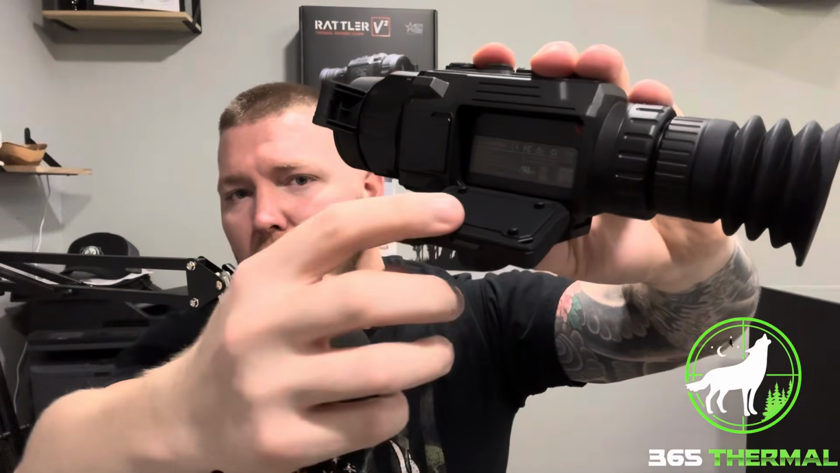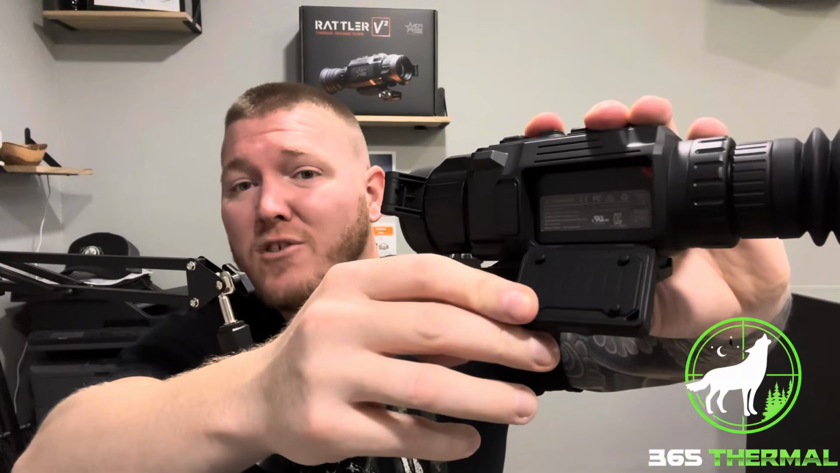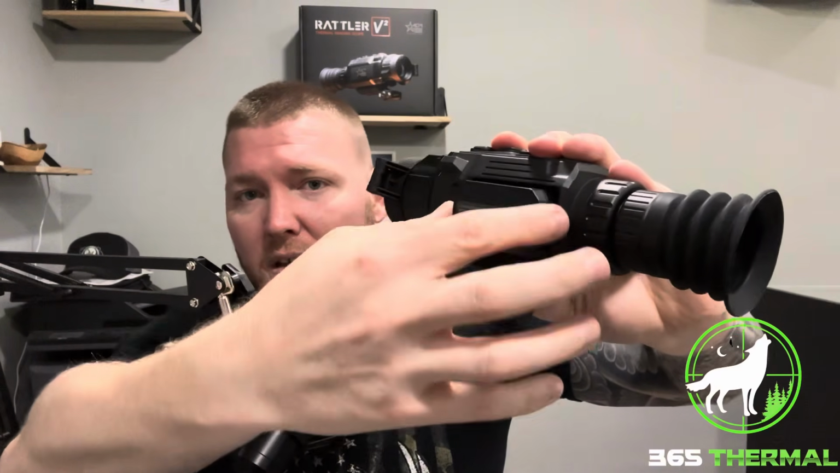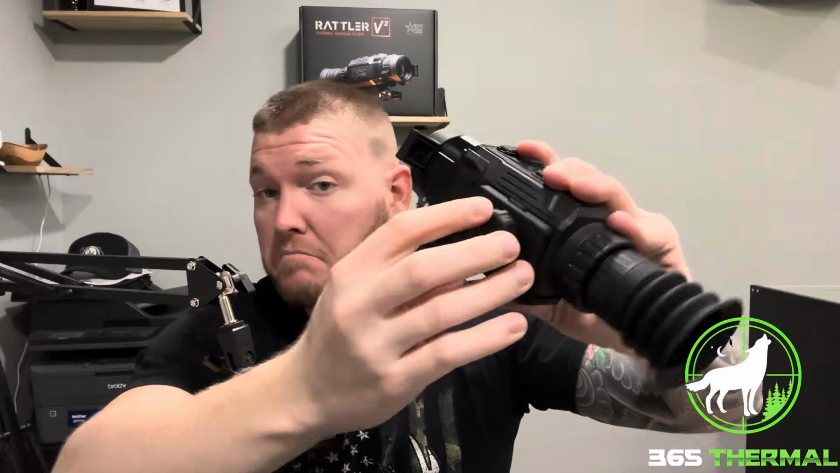And you can open the door right here. I can pull it down further, to where, if this is on a rifle, it's probably going to almost hit your rifle more than anything. And I can take this battery out without an issue. There's so much clearance there. I don't know what they're seeing or what they did. I don't know how they even made that an issue, but it is definitely not an issue. So I just wanted to address that real quick.